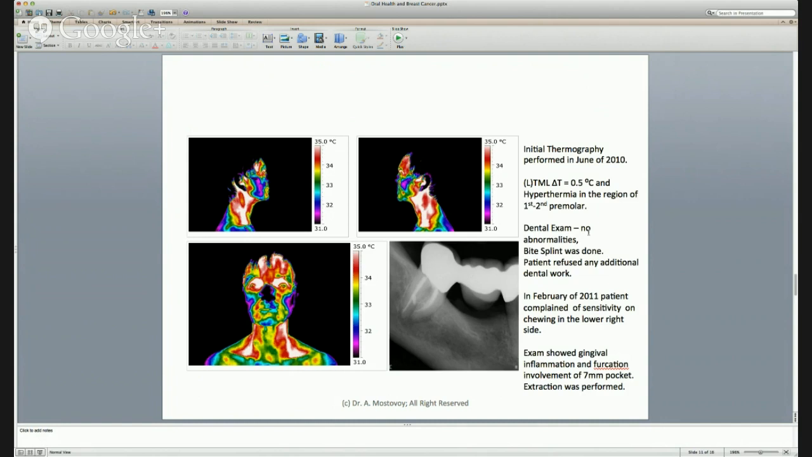However, 9 months later, she came back to the same dentist complaining that she felt sensitivity on the lower right side, exactly where we had pinpointed the area on the previous exam. And subsequently, she was diagnosed with gingival inflammation, furcation, and unfortunately, extraction was performed because it was too late to save the tooth.